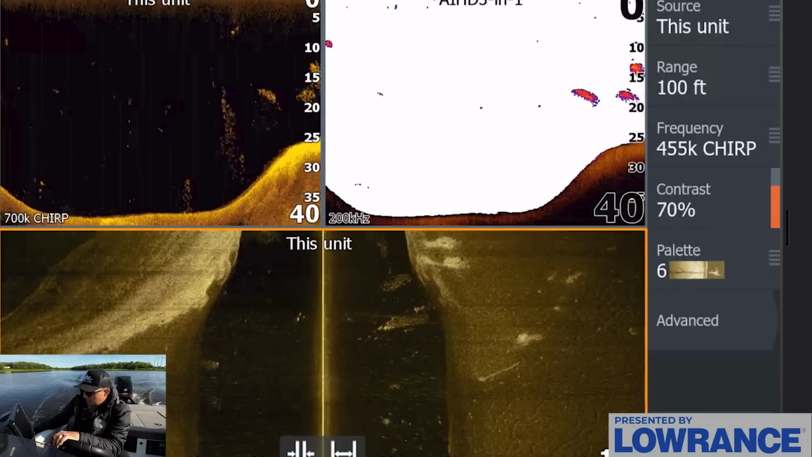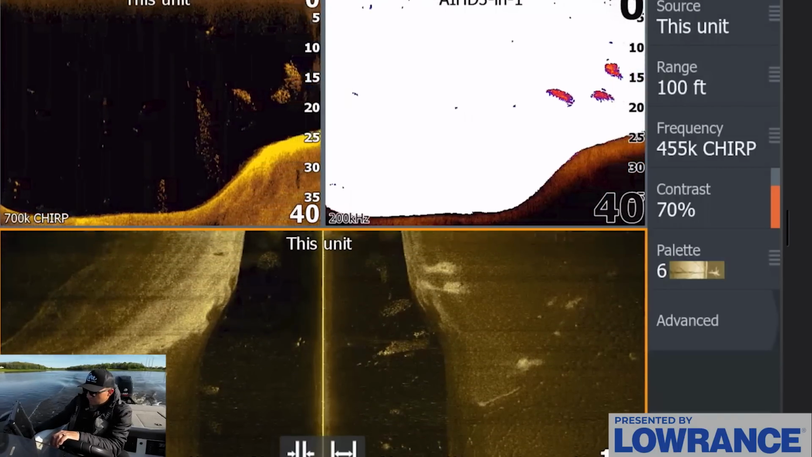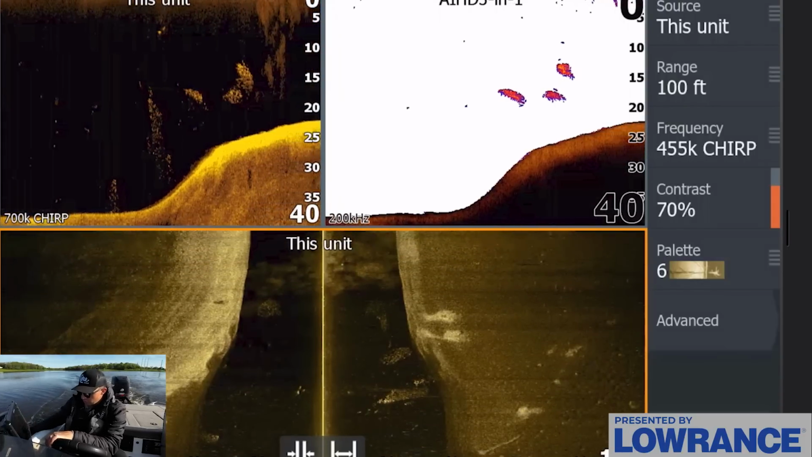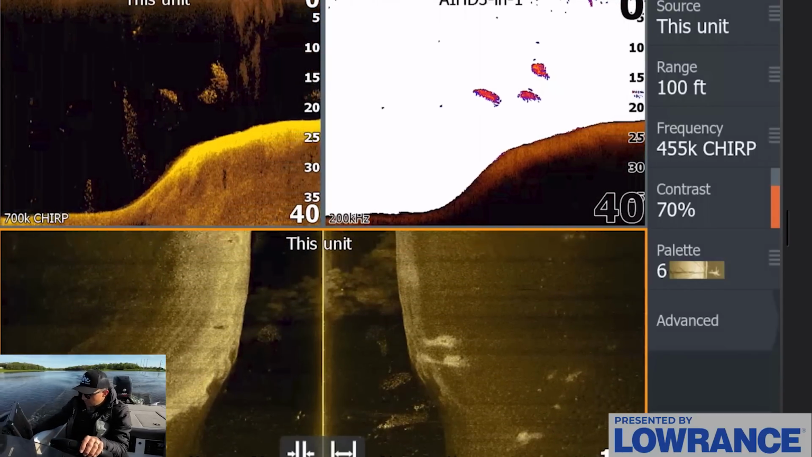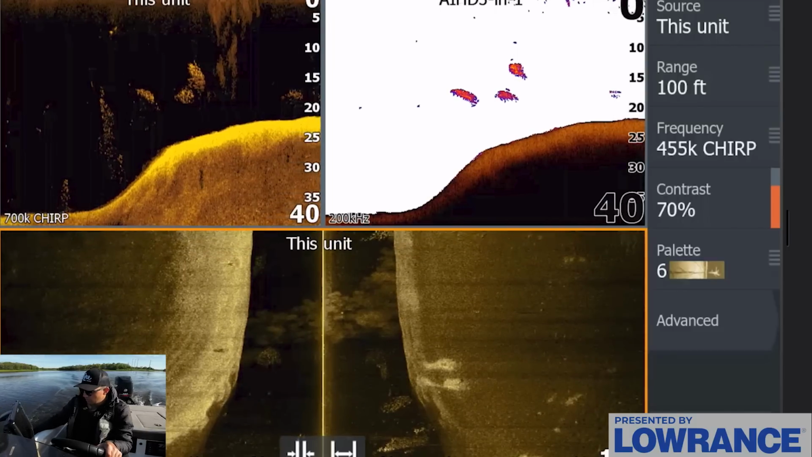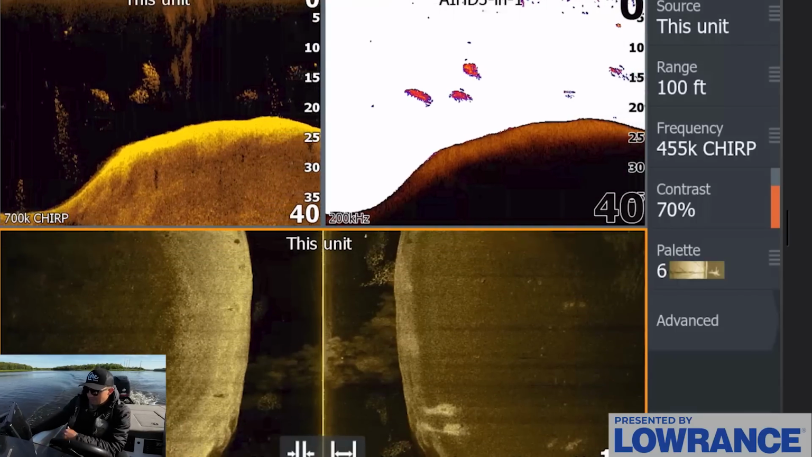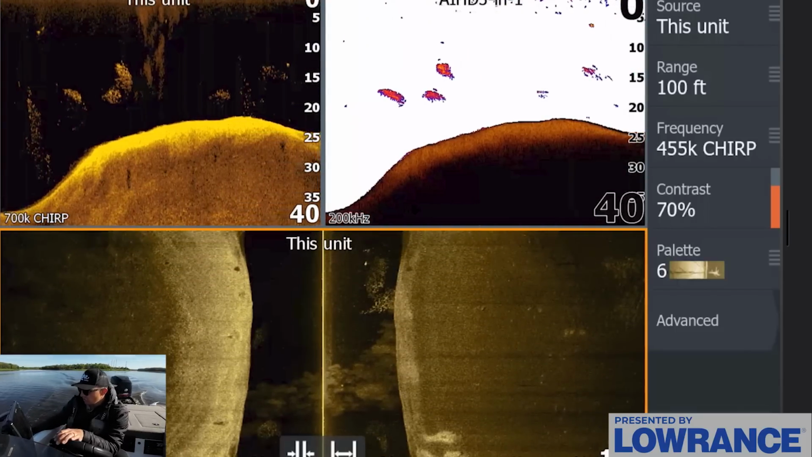I mean, there's a ton of bait here. The one thing I'd be concerned about is honestly with the amount of bait here, it's hard to differentiate my bait from the shad. And I also want to see if these fish are actually sticking around this point again or if they're just randomly swimming around. I'm seeing a lot of bait. I'm not seeing a ton of fish. There's a few fish here and there.